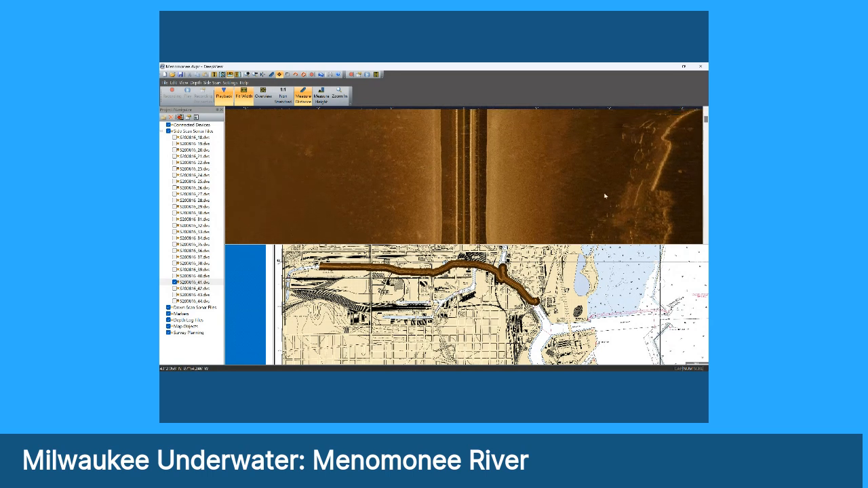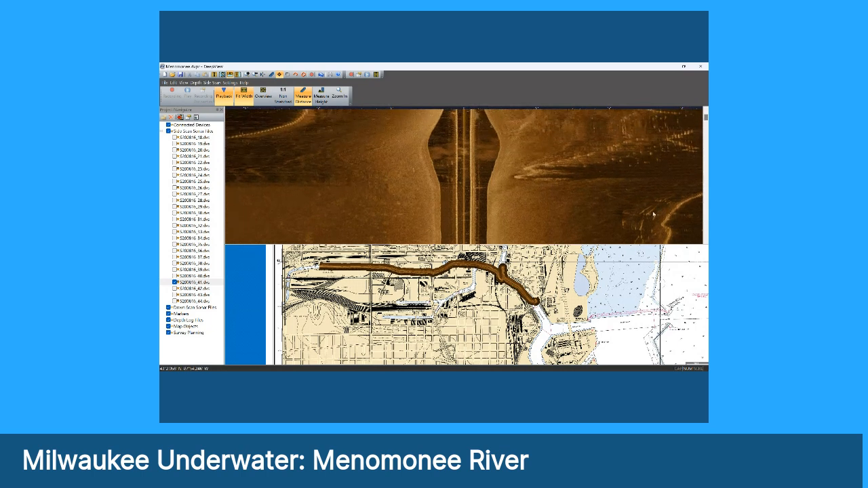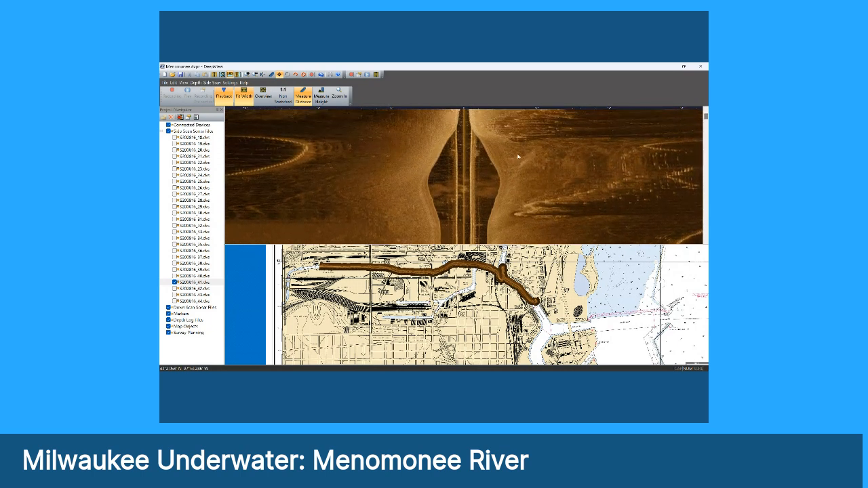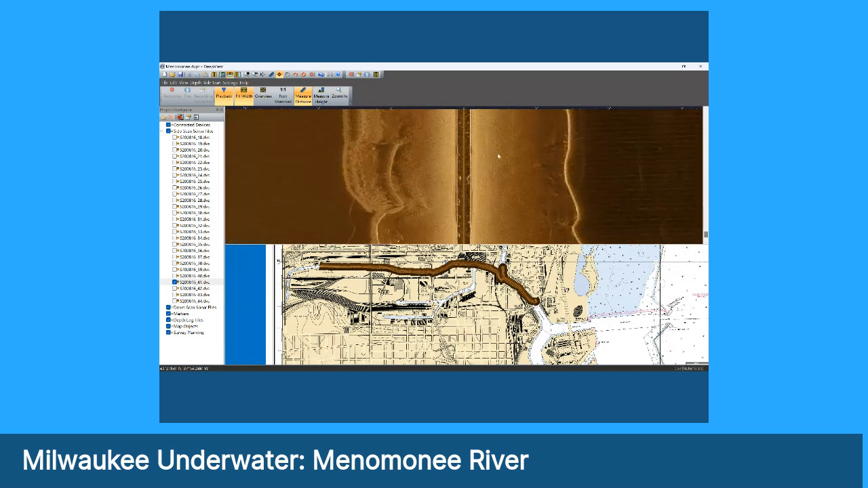And the bottom's pretty quiet out here. A couple of bumps here and there. A lot of boats over here on the right, you can see. All right. Then we come up on a shallow area as we turn inward. Oh yeah, that was an interesting spot I'm going to show you.